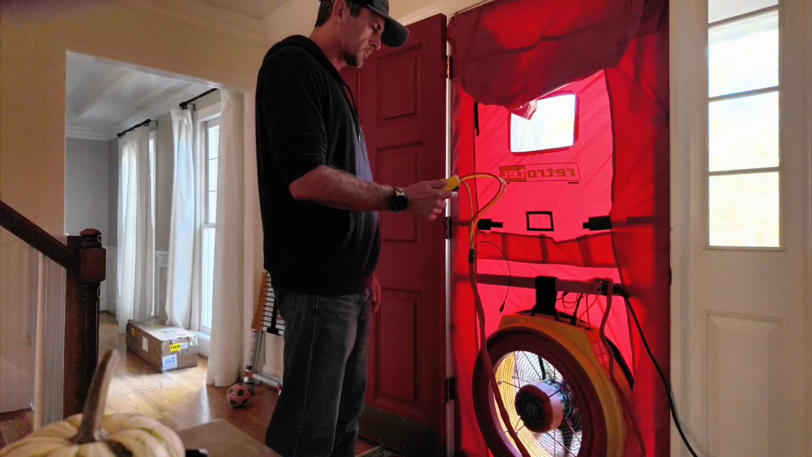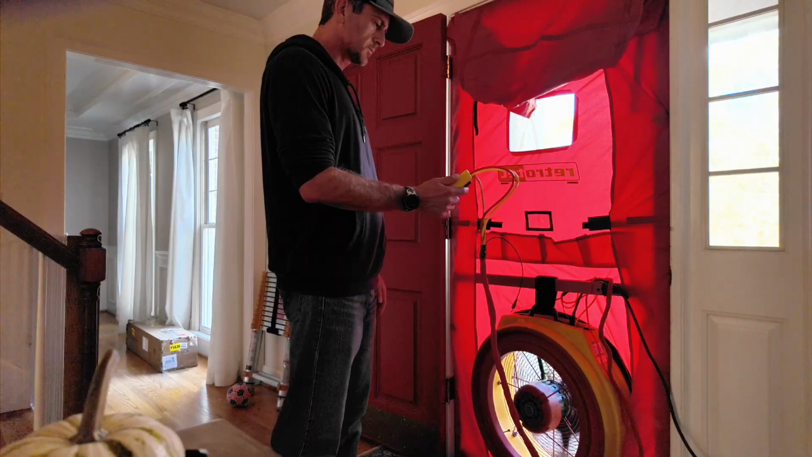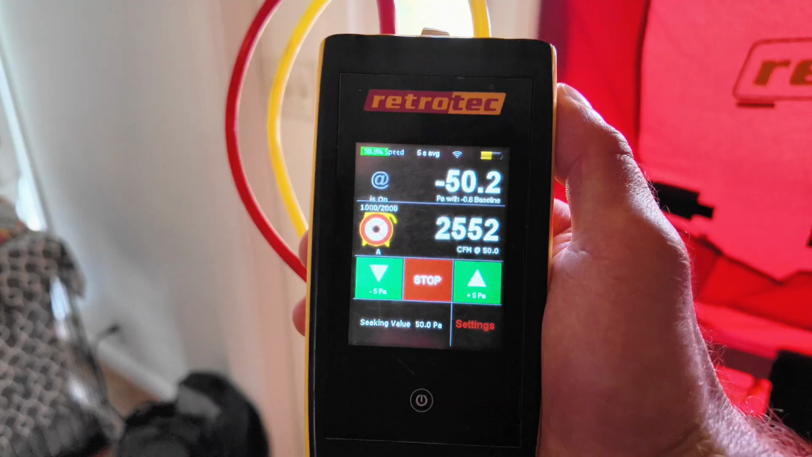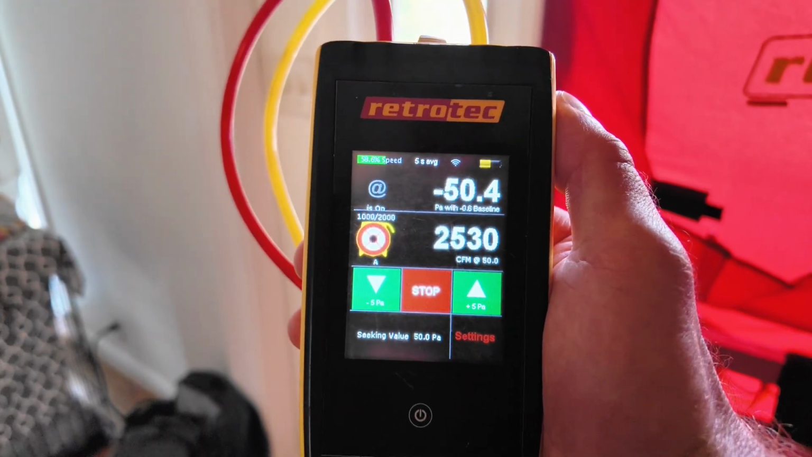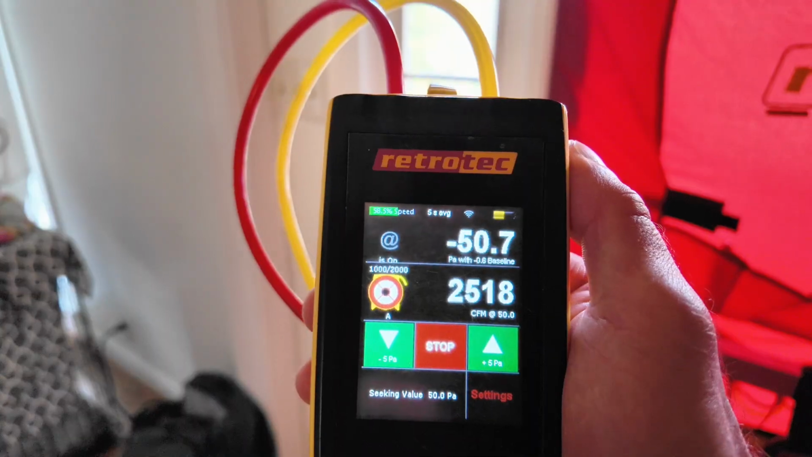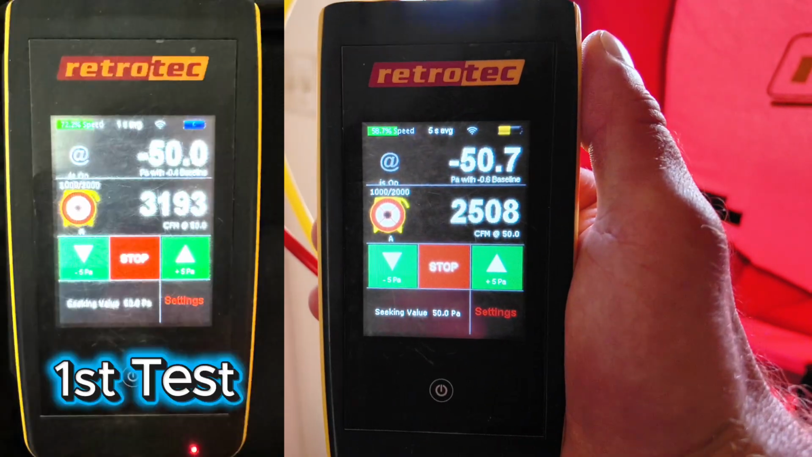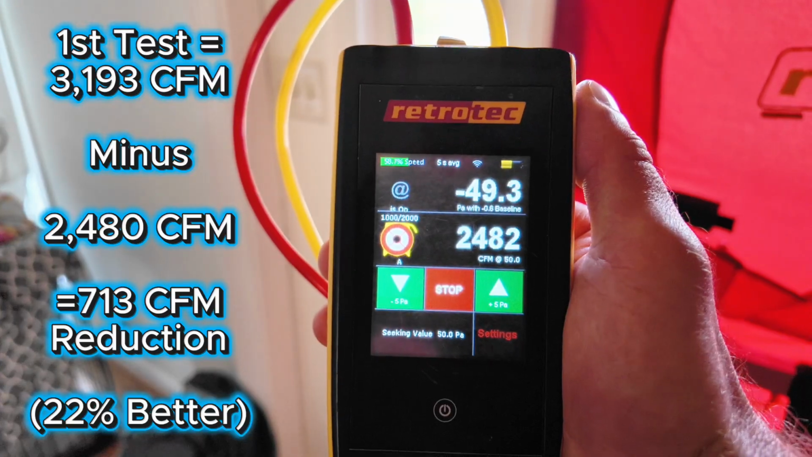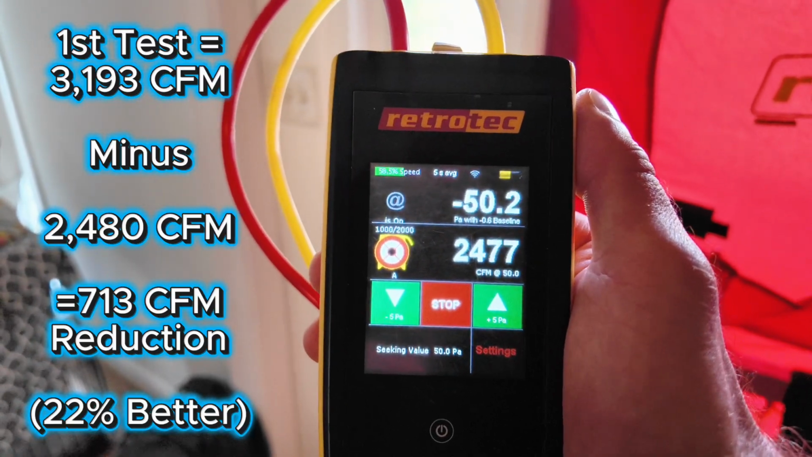So I'm hoping to see a pretty good reduction in air leakage. I'm gonna turn this thing on here in a minute and see what we get. So this is the final air leakage number. We're sitting at about 2,550 CFM, between 2,530 and 2,550 CFM. I'm gonna look up what the first number was and compare it to what we got now, and then calculate what the reduction was for all the work that we got done.